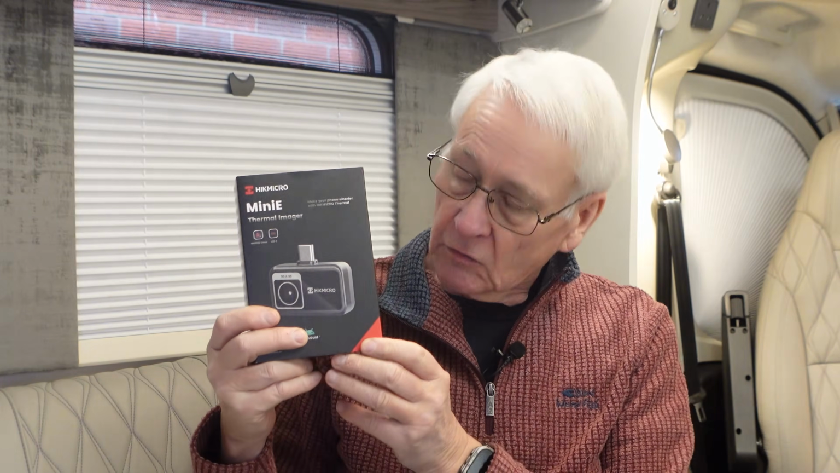So I've never used a thermal imager before, and I'm not an expert on these matters, and I've seen a few YouTube videos where people might be using these devices in motorhomes and caravans. So I thought it might be useful if we have a little look at this.